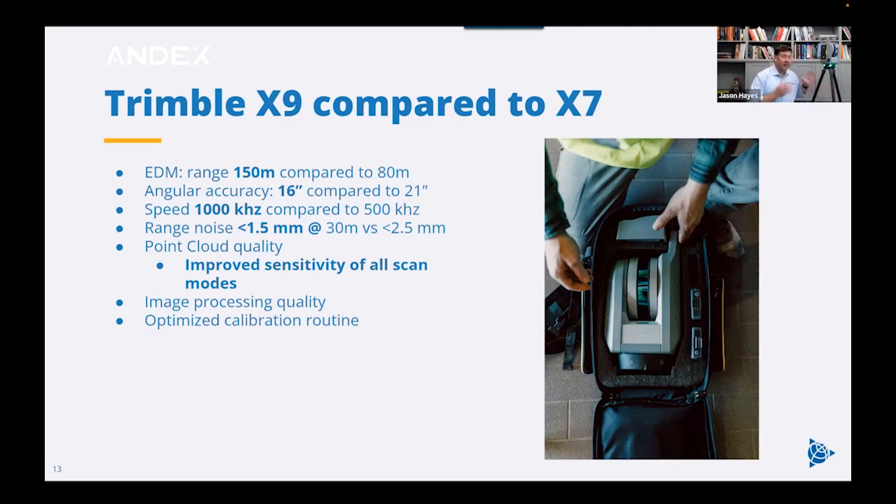And as I said, that enhanced sensitivity is on all scan modes with the X9 compared to special mode with the X7. Also, the image processing that we have now is much, much better than what we've been able to do in the past. And also, that optimized calibration routine is going to save you time throughout the day.